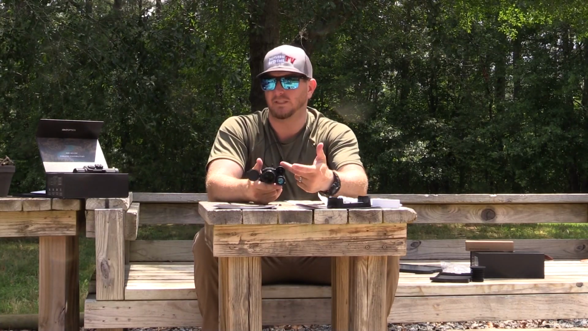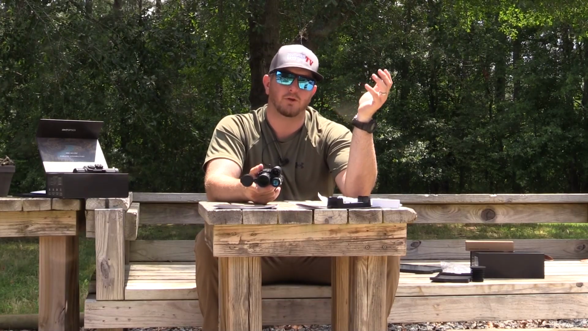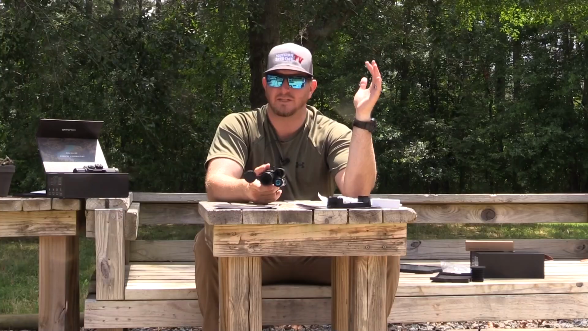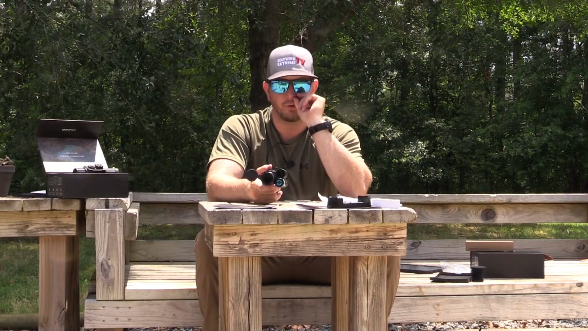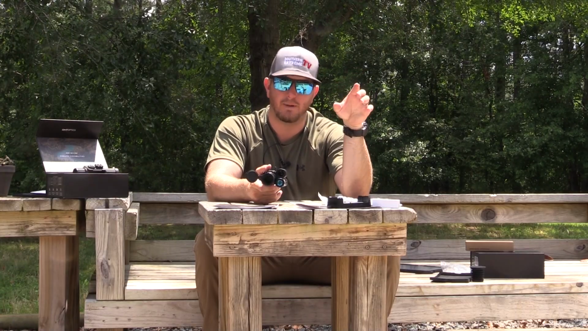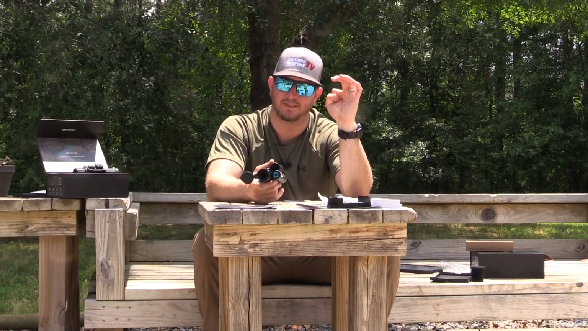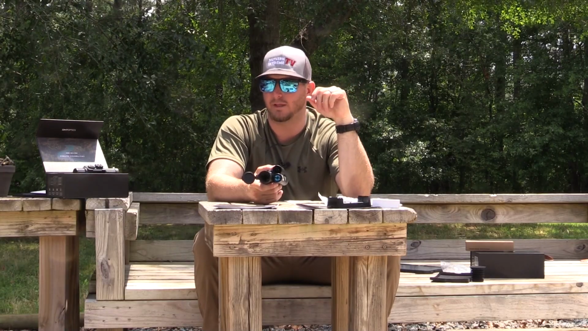Now you can go into the menu settings, and you can set it so your LRF will range continuously. You can set it to continuously range for, say, 30 seconds, 15 seconds, 10 seconds, 5 seconds, or you can have it set to a single click interval. Whenever you mash the button, it'll come up with its own separate reticle, and you put that reticle on what you want the LRF to tell you the range of. You mash it again and it'll range one time and give you that yardage reading.